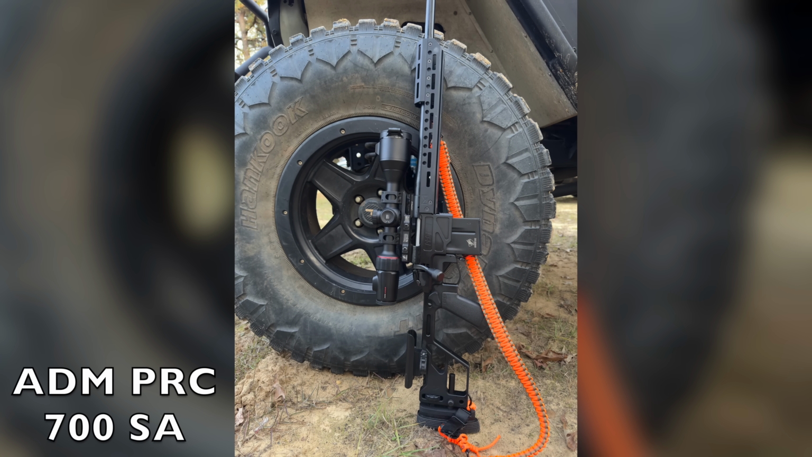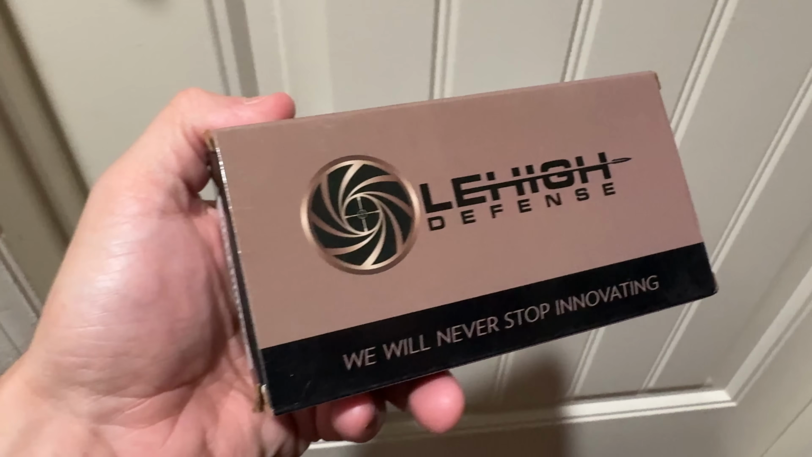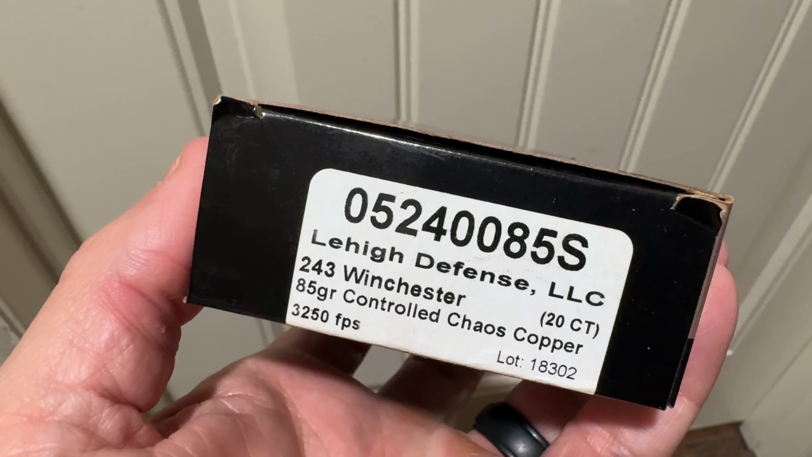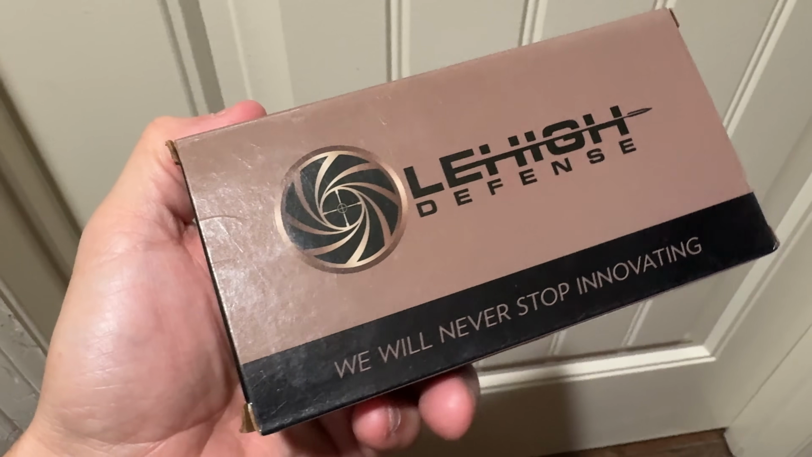Fantastic. As far as rifles, I was using a Bergara. It's a 243 bolt action rifle, but it was in an American Defense Manufacturing chassis, the PRC 700 SA chassis, and I really like in 243 the Lehigh Defense Controlled Chaos ammo. Just fantastic. Love their cartridges and their bullets. They do really good work on coyotes and pigs, the 243. So, the 243 with the American Defense chassis, the Lucky Duck collar, the Nocpix Ace H50R thermal scope. Wanted to share that with you.